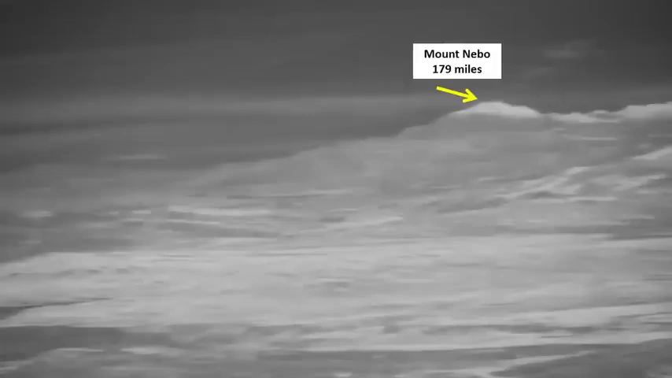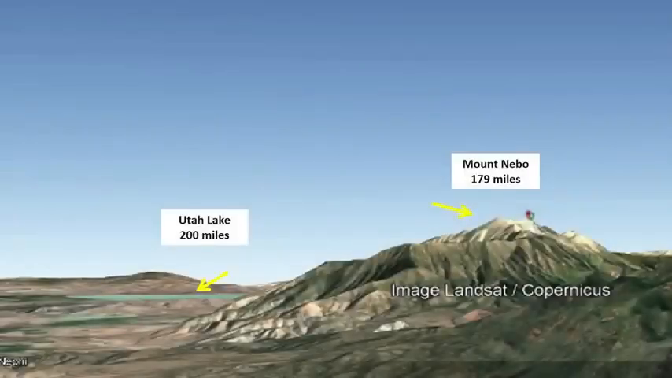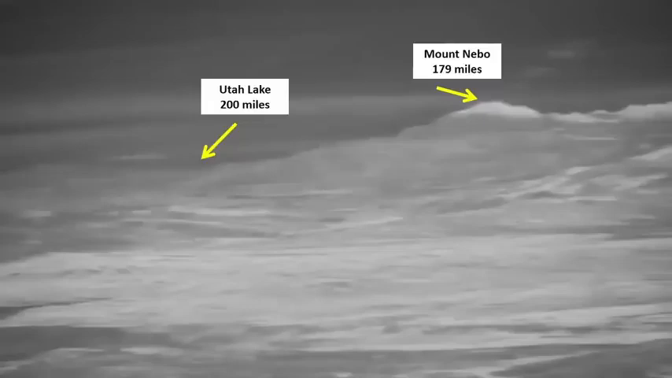Now that prominent peak toward the upper right is Mount Nebo, which has an elevation of nearly 12,000 feet. But this is what I found very interesting. Right there to the left of Mount Nebo is Utah Lake at a distance of about 200 miles. Here's a screenshot from Google Earth for comparison. That definitely is Utah Lake.